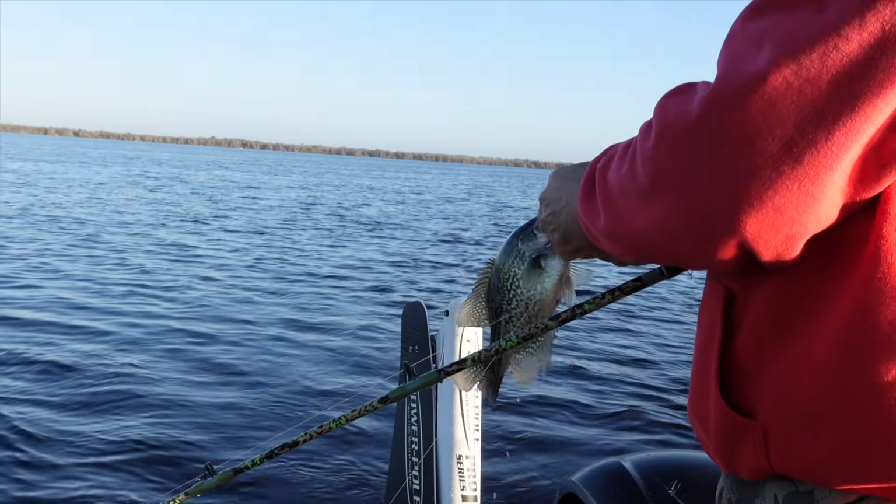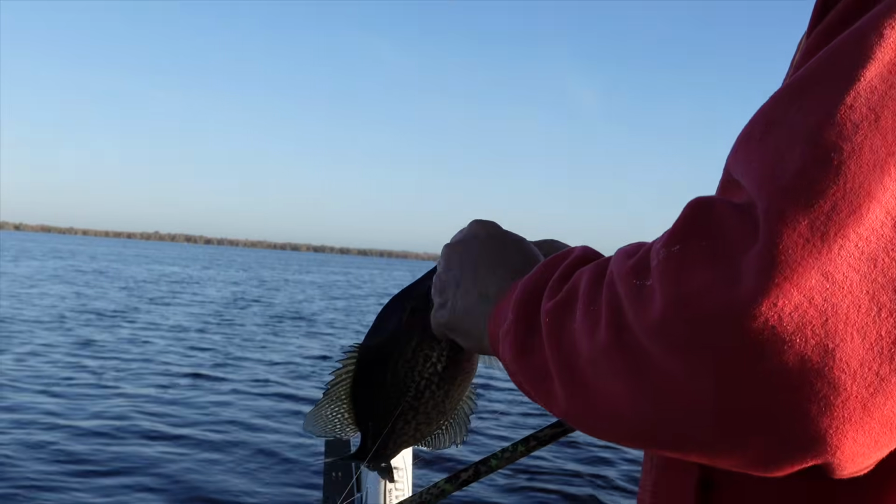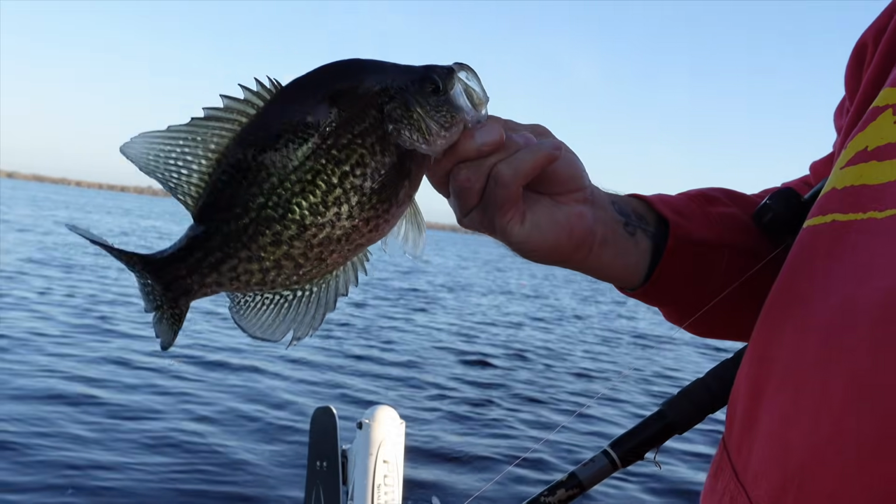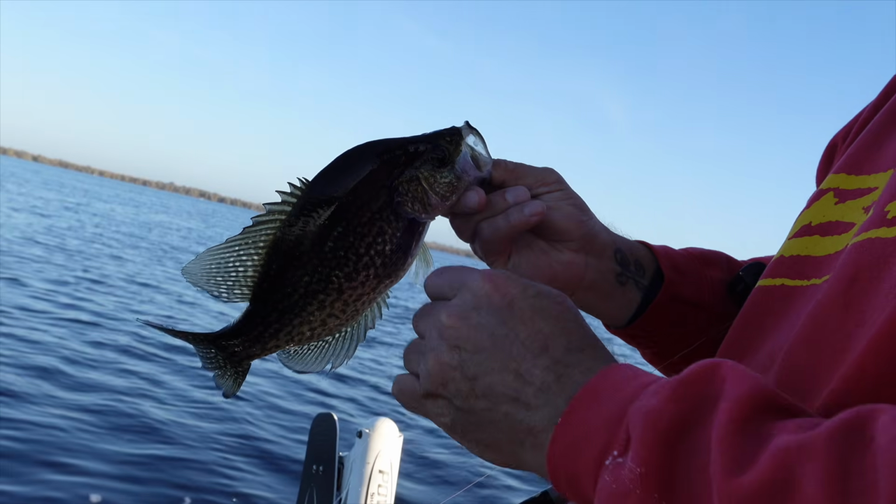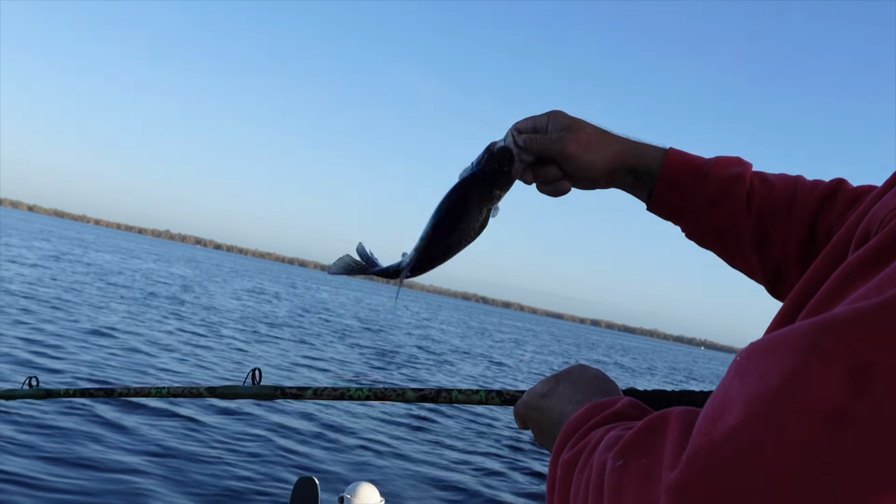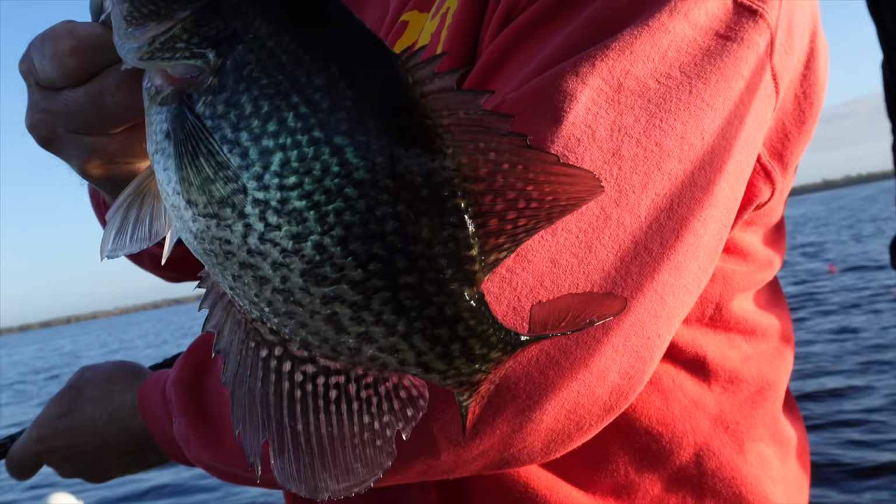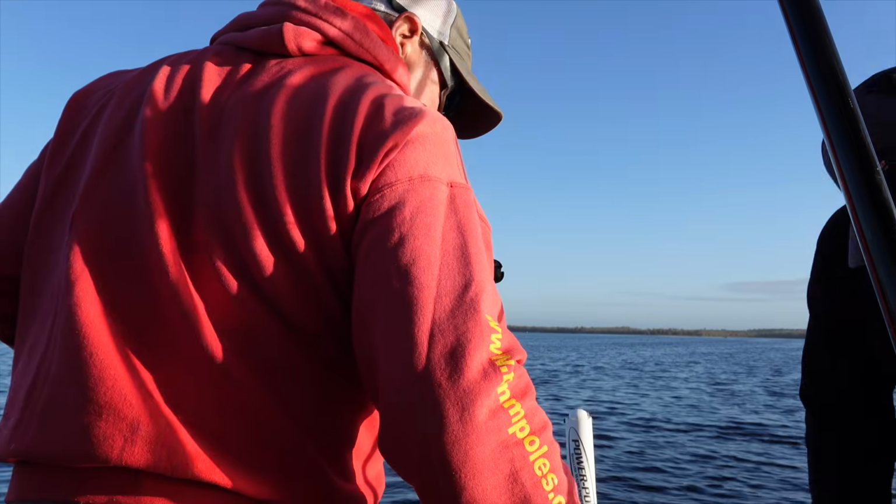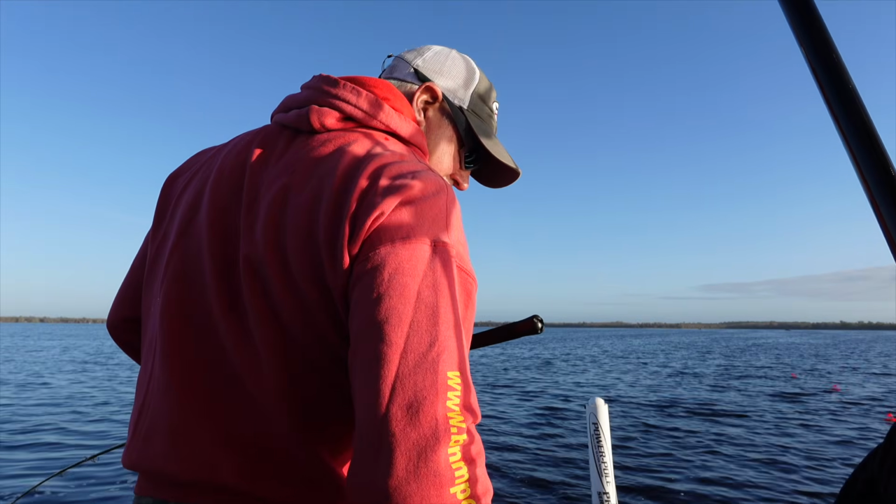Show them what we're working with here. Sure enough, Roo. Look at that big old slab. What was that, 12.5, 13-inch crappie? Oh, probably 12. Beautiful. Good job, John.